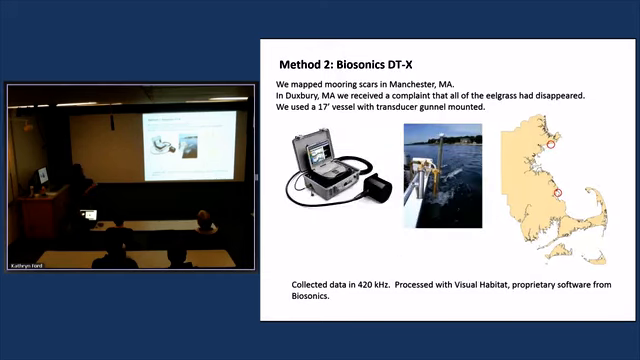Biosonics DT-X was used to map mooring scars in Manchester, same location. And in Duxbury, Mass, we received a complaint that all of the eelgrass had disappeared. It was kind of funny talking to the person. There was none left, according to them. And so in Duxbury, we used a 17-foot vessel. This is not a towed system.